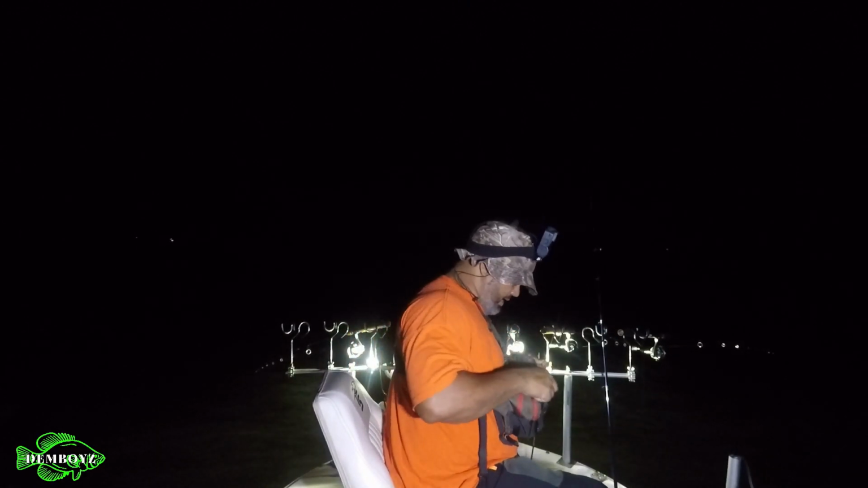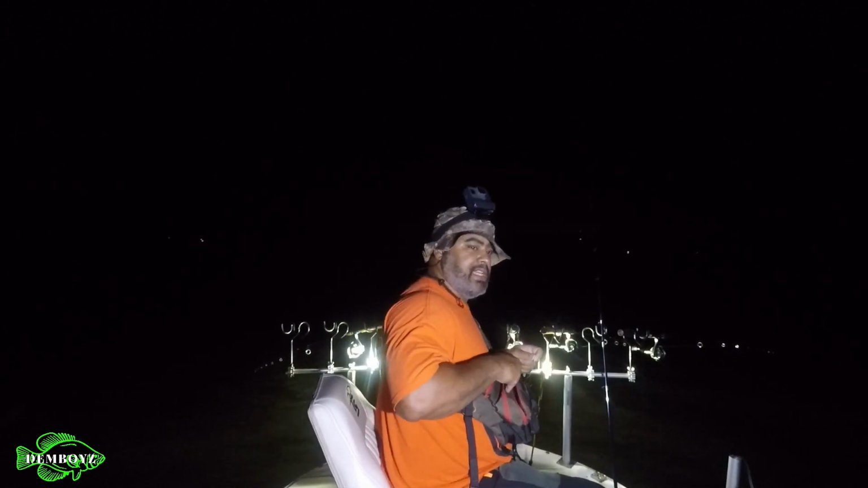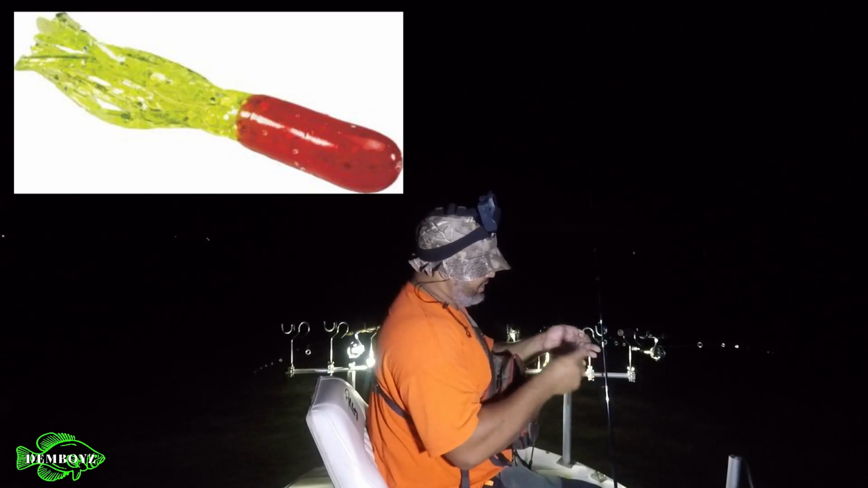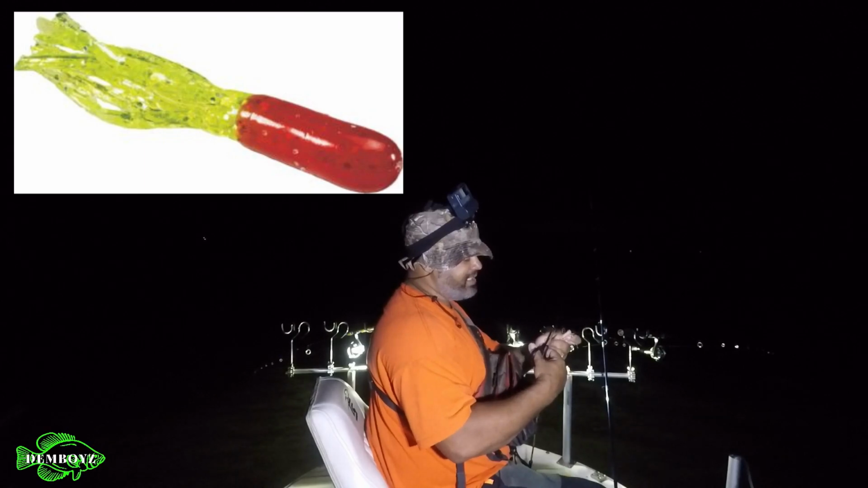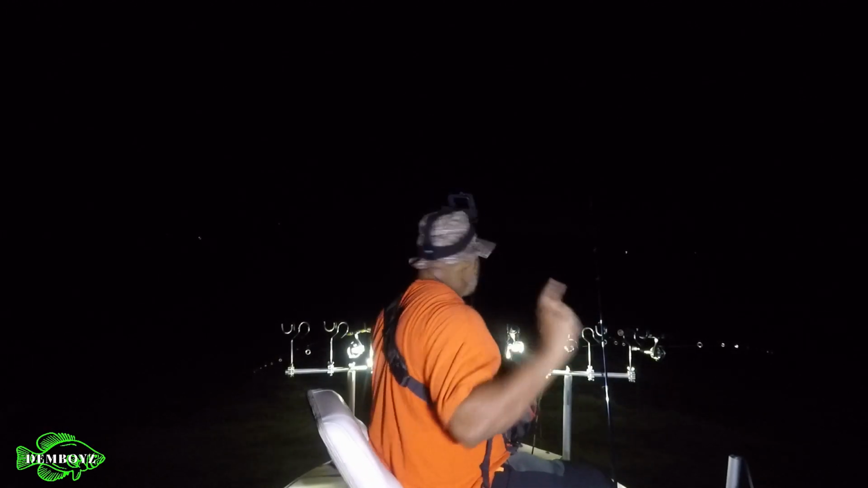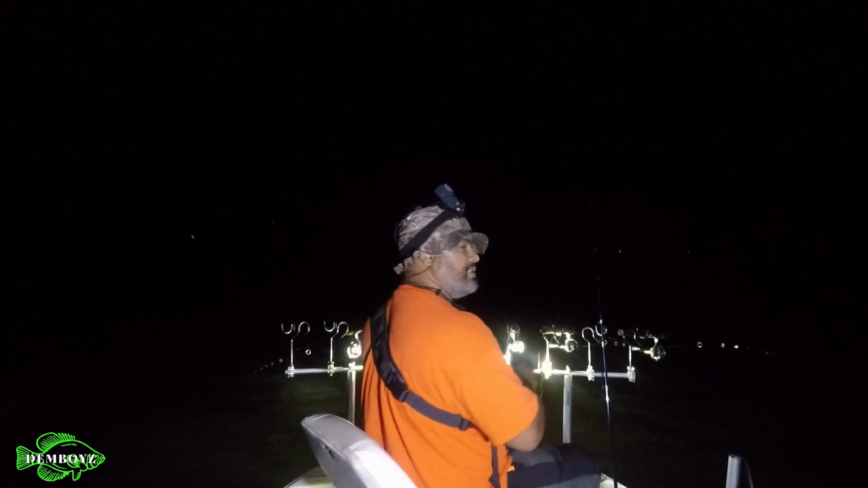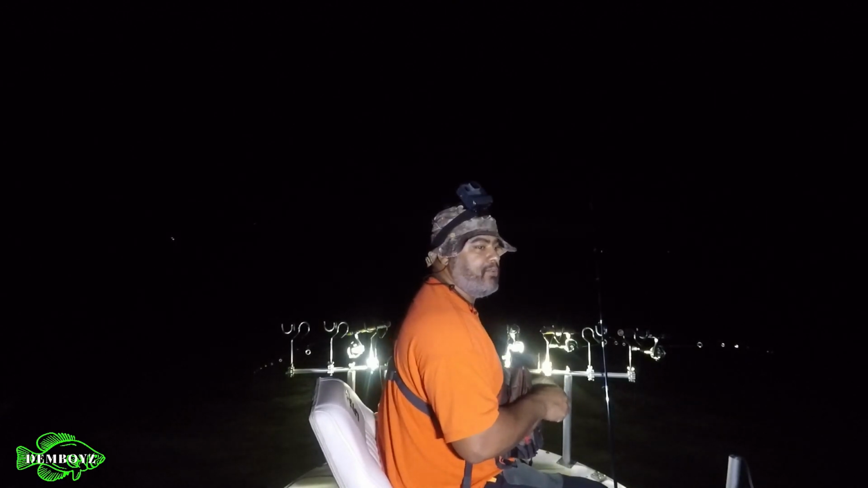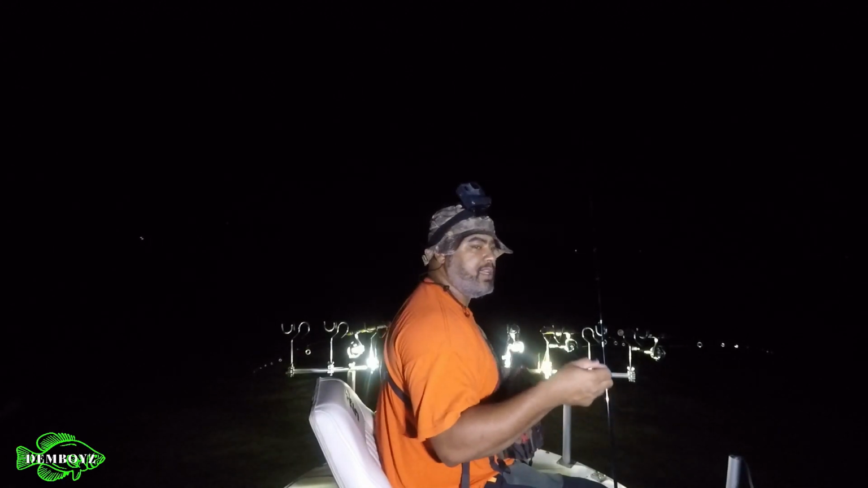What I was gonna say was my second choice is red and chartreuse. That looks like a strange color, man, but they kill that color. I think they hit the red far faster than they do pink, man. And if you think they bite pink, stay with the red and chartreuse and just use a pink head. It's something about that color red. Maybe instinctively they think red means blood, and blood just turns on that predatory instinct in them, man.